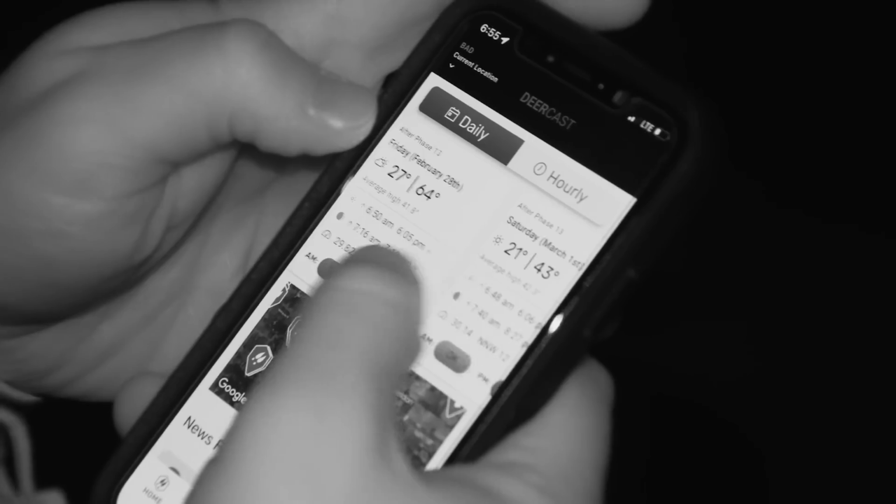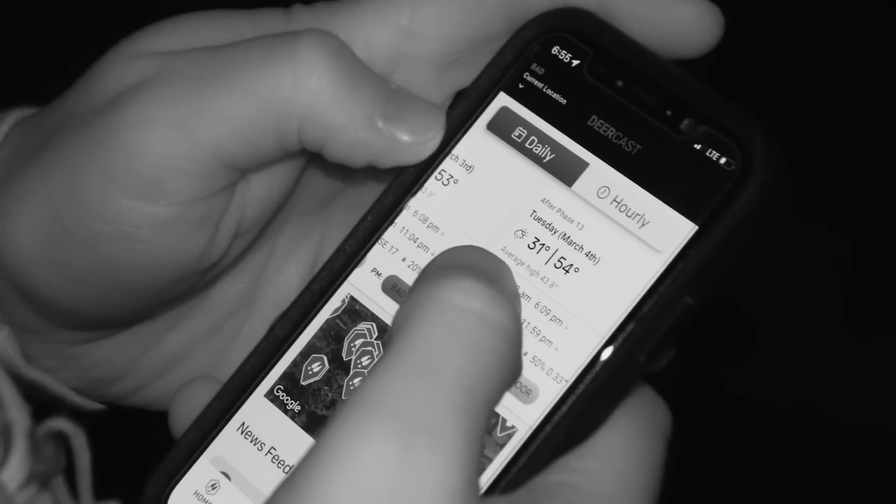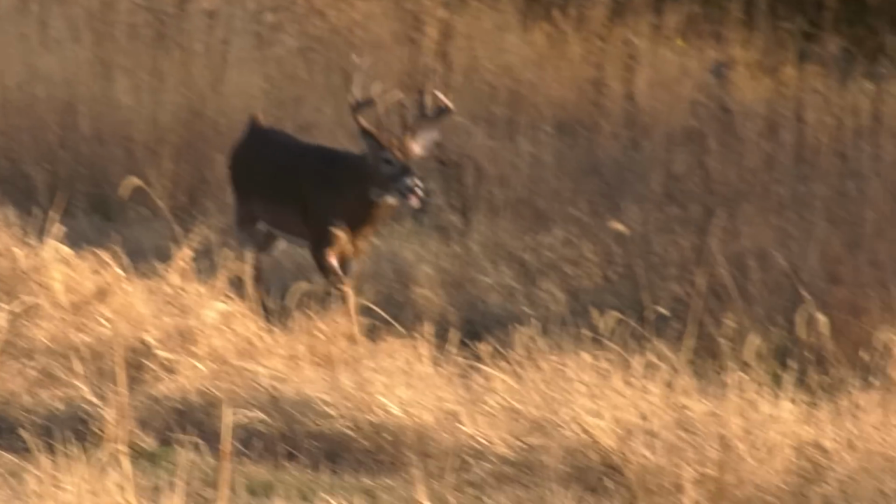Some south winds after some cold temperatures. We look at DeerCast, and those are the nights we like to go. Yeah, let that cold air get out of here. Just like deer, that first south wind is always great.